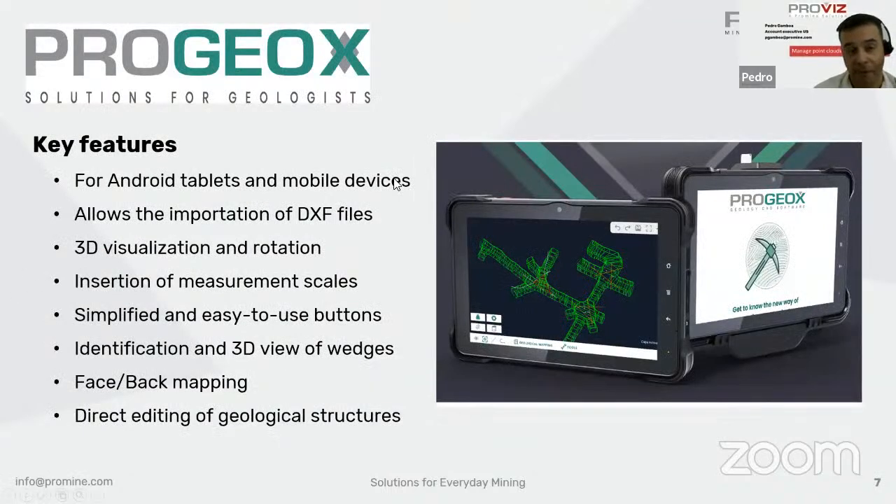Okay, let's talk a little bit about ProGeox. ProGeox is developed from our model in ProMine, but this is a standalone application. It is developed for any tablet or phone that has the Android operating system. You can import DXF files. You can visualize and rotate all your files and see them as if you are in any other type of CAD system. We can insert measurement scales, the same as any geologist would do in the actual field.